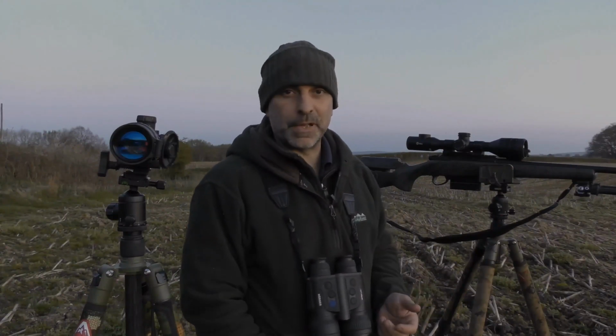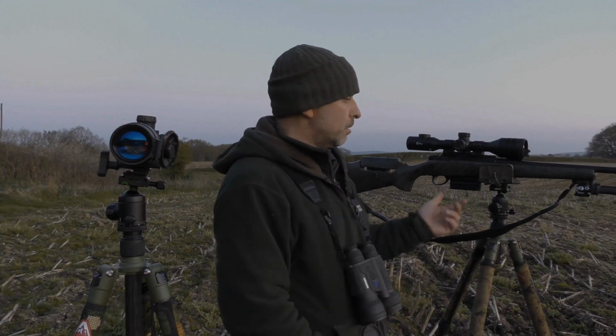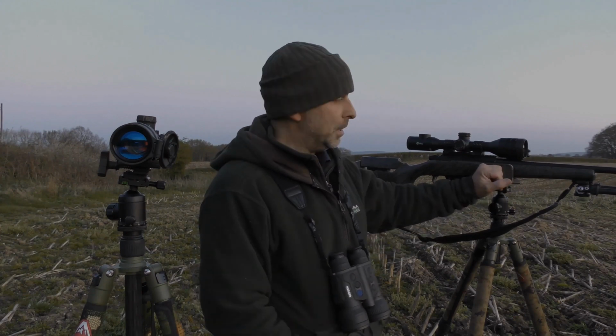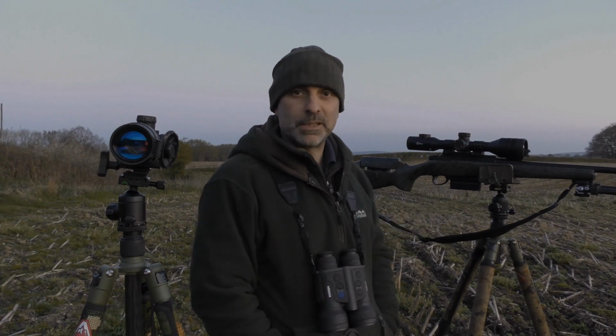So the light's just starting to fade. It's just the kind of time that you'd see a fox around, so that's why you'll notice I've got the 223 sat next to me on the tripod here, just in case we do get a real fox come along. I've got a thermal scope mounted on that at the minute, so obviously that's not in the lineup.